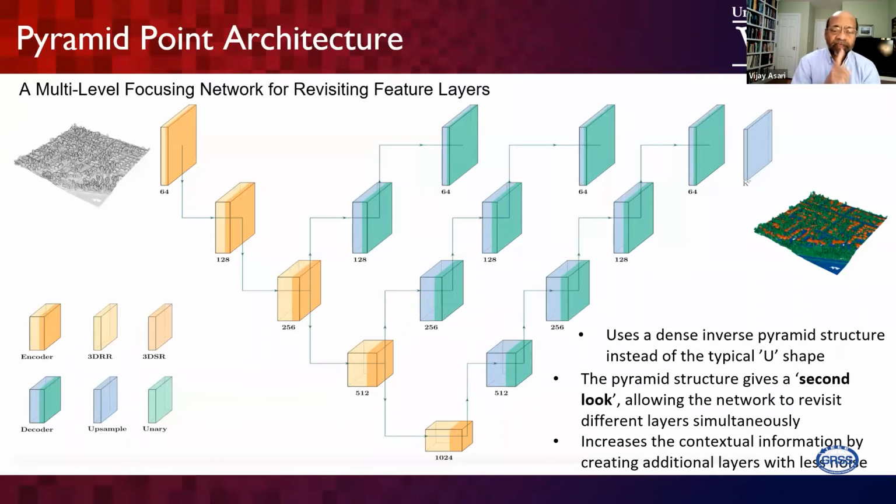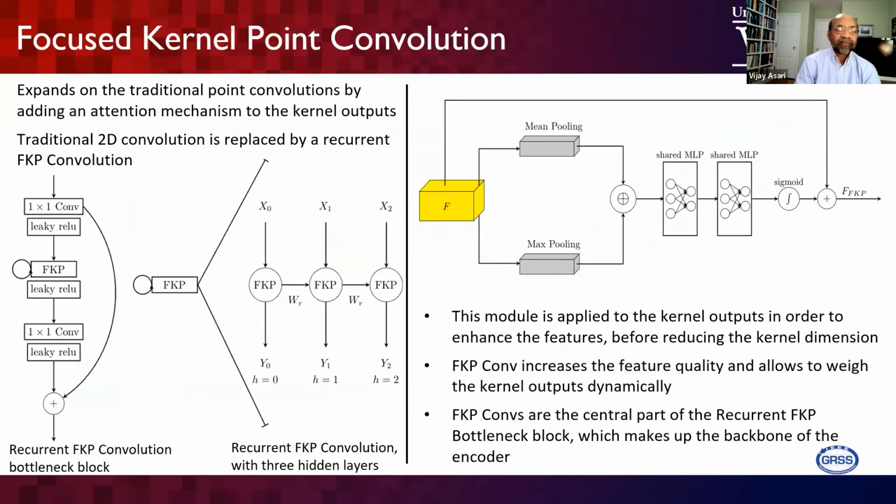architecture. If you look at the concept of the architecture, it uses an inverse pyramidal shape. It is slightly different from the conventional U-Net. Here, we use the features of all the previous layers and concatenate them to make a large feature vector in order to do the classification. We also introduced some kind of feedback.